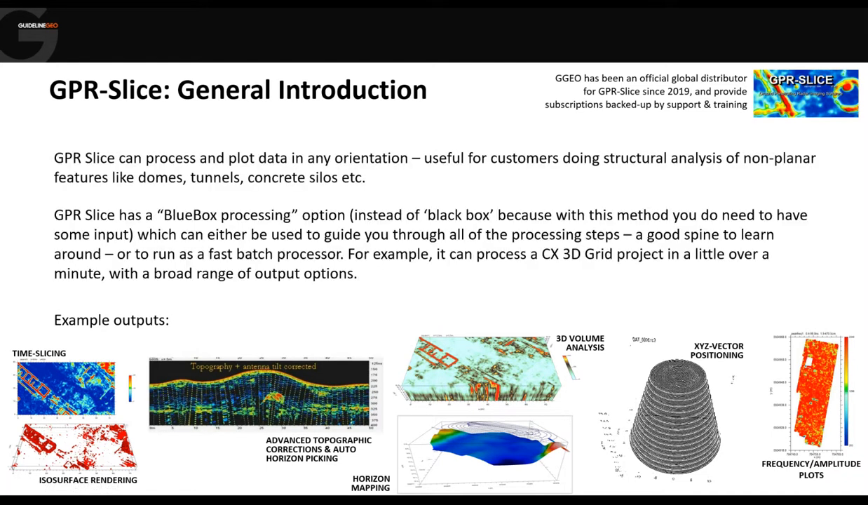As well as different processing algorithms, the software allows us to actually automate some, and that's called blue box processing in GPR-Slice. And the reason it's called blue box processing is that the strict definition of a black box process is that you put something in one end and you get a result out of the other, and you don't know what happens in the middle. It just does it all for you. But in GPR-Slice, it's slightly different.